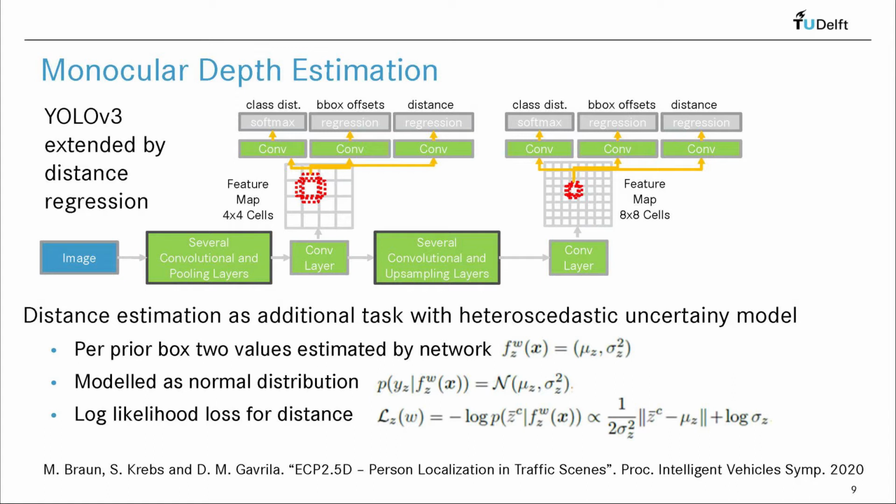Now that we have the new ECP 2.5D dataset, we can evaluate a proposed monocular depth estimation method for persons. We add an additional output head for depth estimation to the standard YOLO version 3 2D person detector, which has output heads for classification and bounding box regression. See diagram.